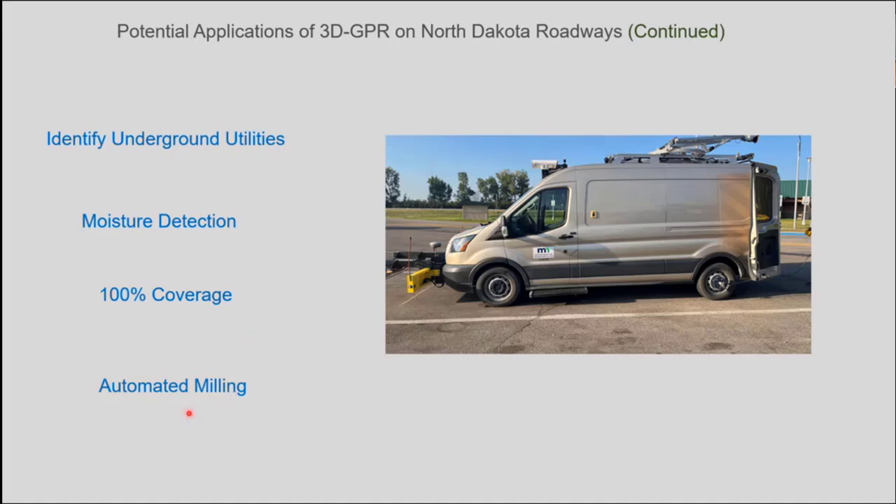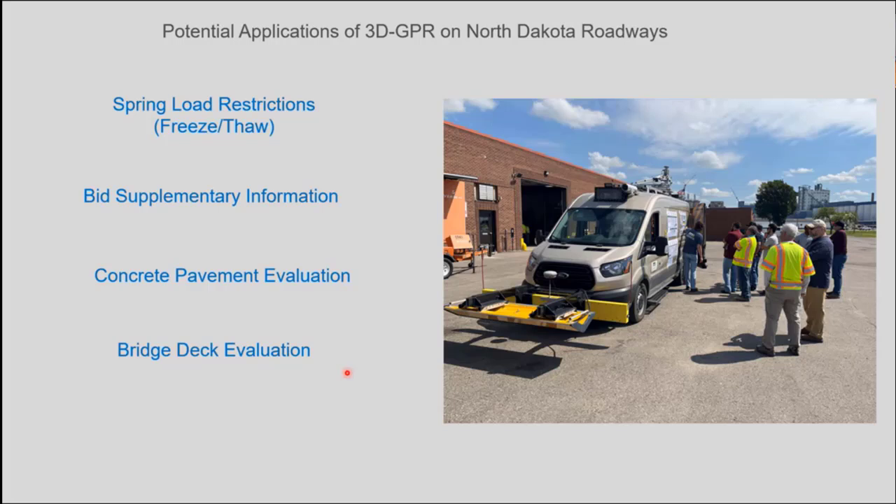Automated milling, where you have a lot of heavy milling that has to go on, or removals. Since all of this data has a GPS coordinate to it, I would think it could be used during the milling process. Spring load restrictions: again, we rely pretty heavily on the FWD. It may have some bearing in complementing that as well. Bid supplementary information: when we start bidding projects, it would be nice to know some of this information beforehand. Maybe we'd get better, more economical bids.